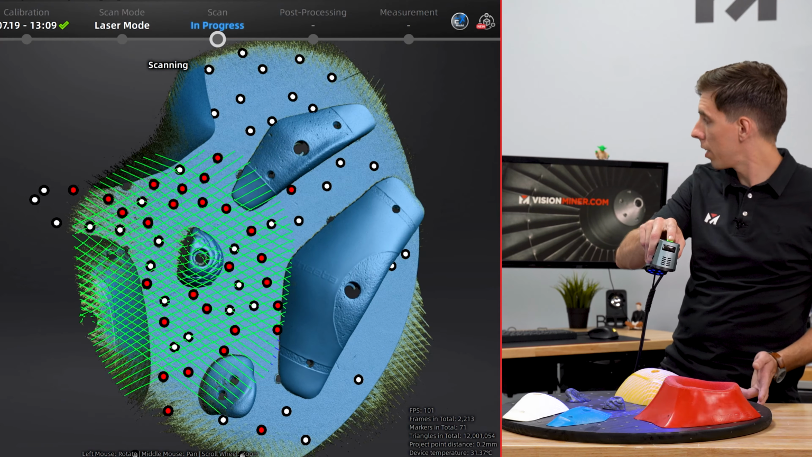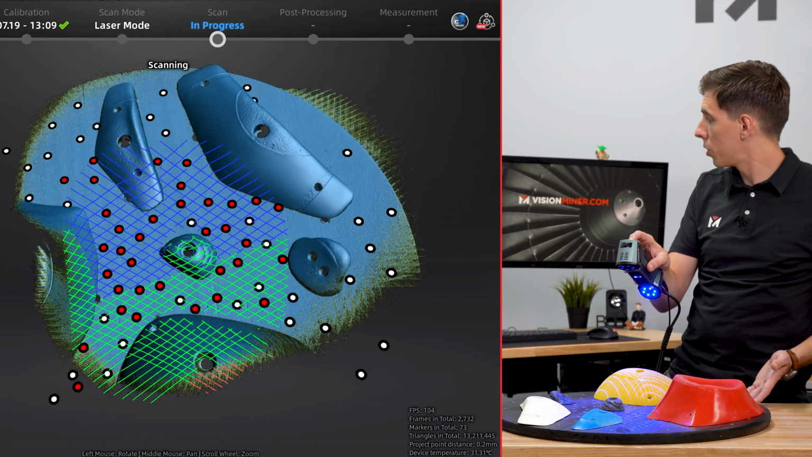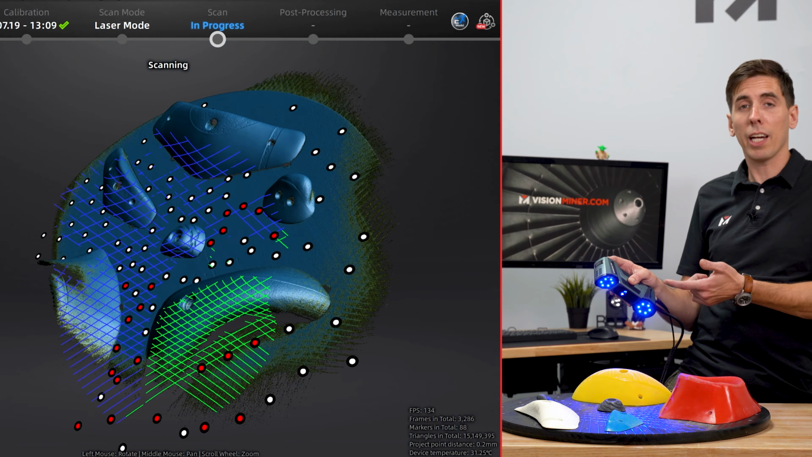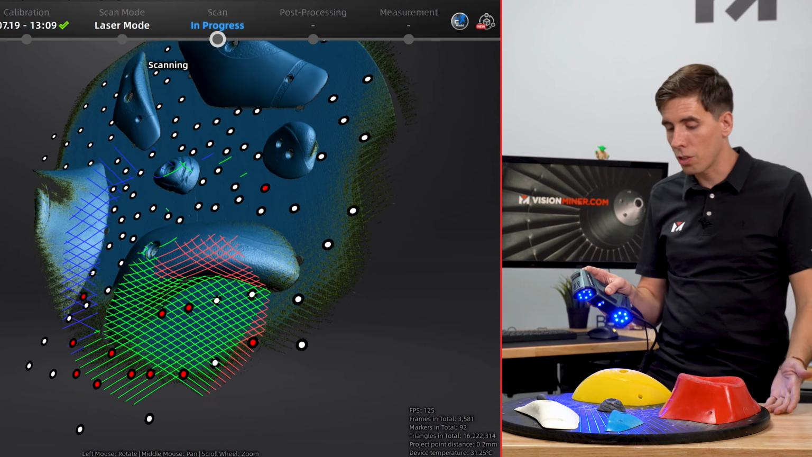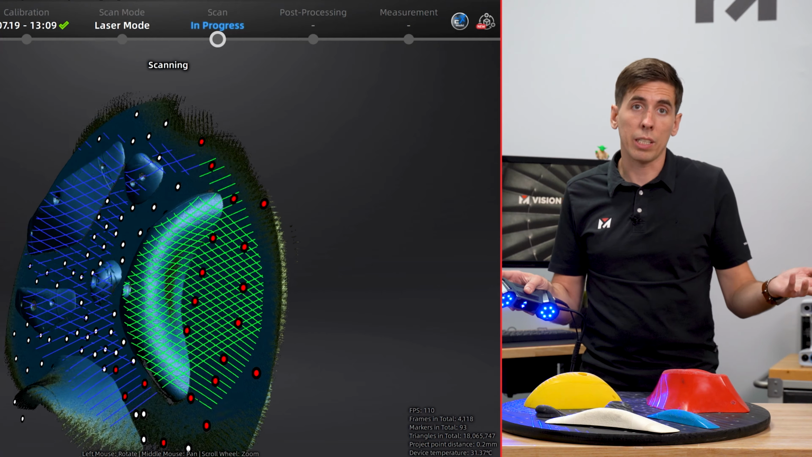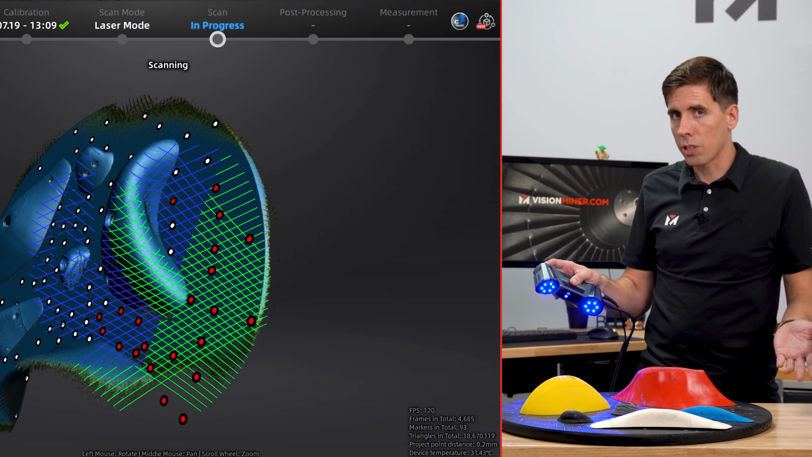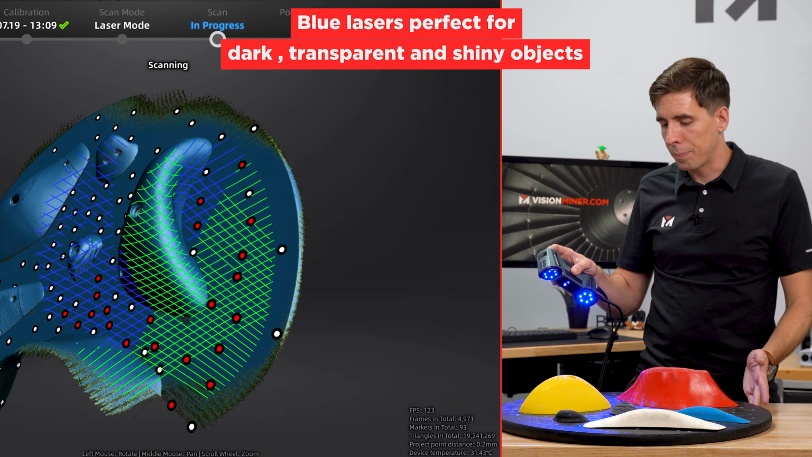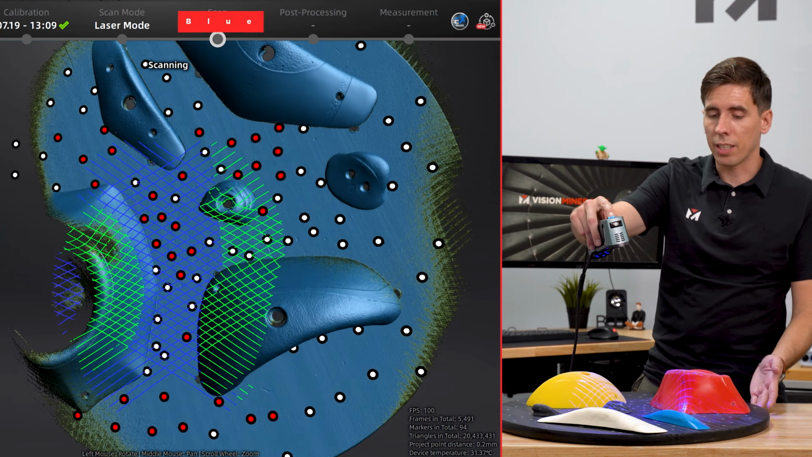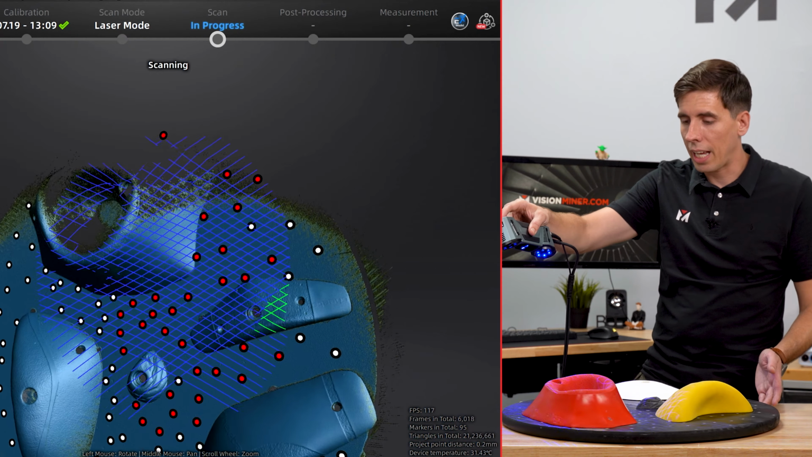Now the cool part here is I'm getting a black hold on top of a black surface, and that would generally be very difficult because black doesn't reflect light, and these scanners rely on reflected light to triangulate the position of the points. And that means if you're doing dark objects, or shiny objects for that matter, or transparent objects, if it's not reflecting light back, it's hard to gather data. But that's where the blue lasers come in. They are so intense of a light that we can actually capture all that data without using any kind of disappearing scanning spray or anything else like that.